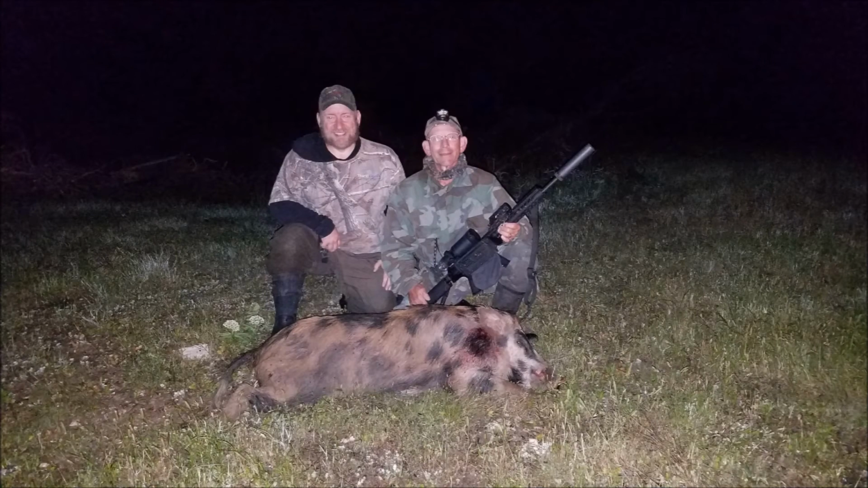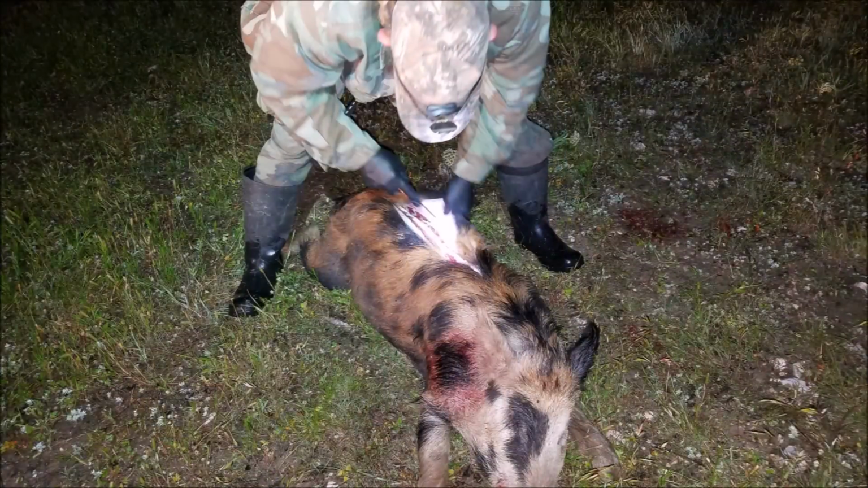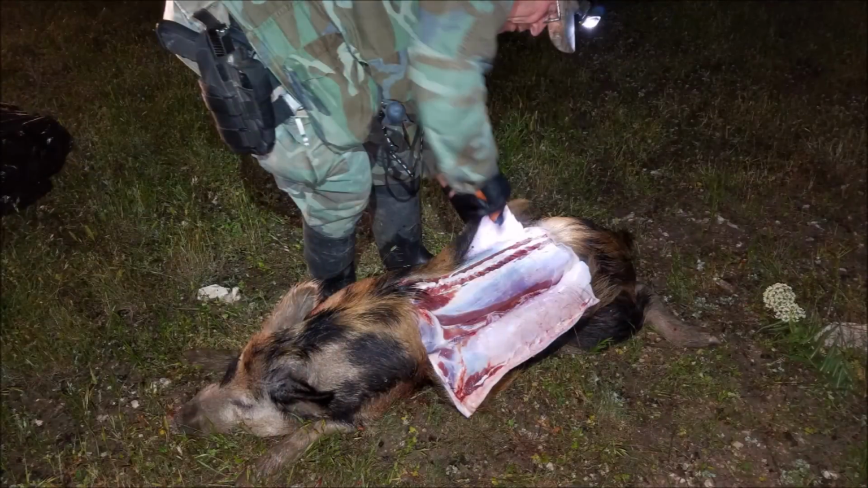Something interesting we found in the oats were a series of trails like the one that is pictured here, where the hogs have established highways through the oats, getting from one side to the other. The Hessian's hog turned out to be a boar weighing about 125 pounds. As it was a clean little boar, the Hessian made quick work of removing the back straps before we went home.